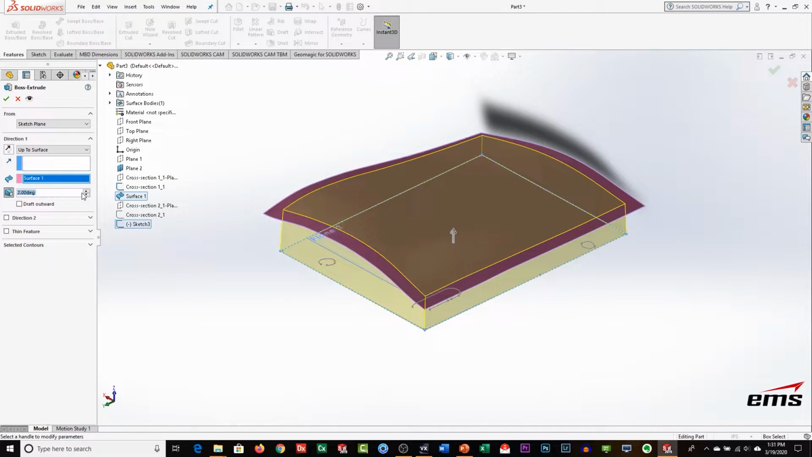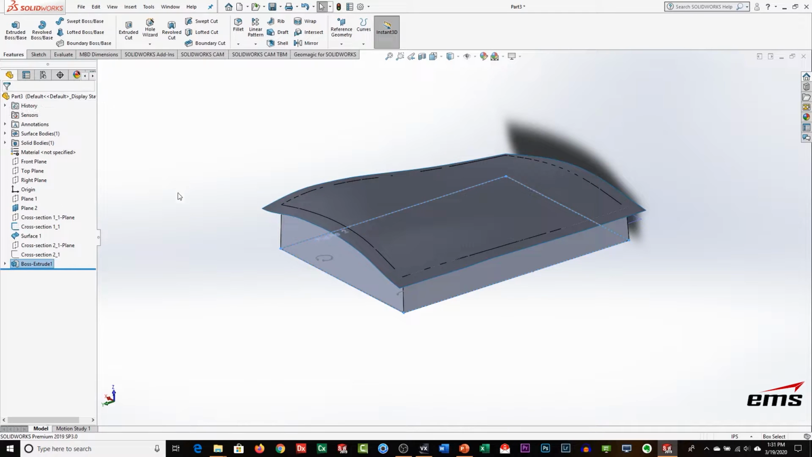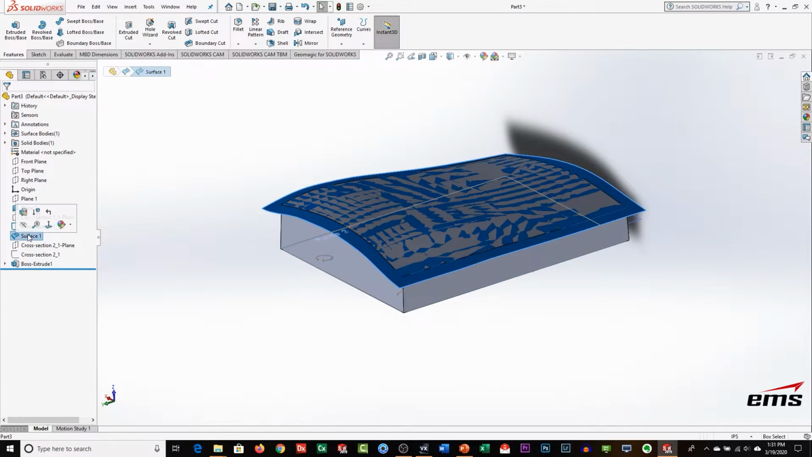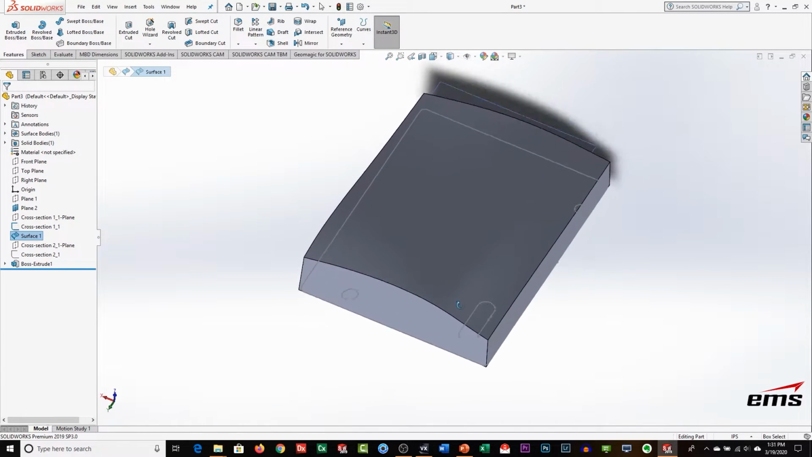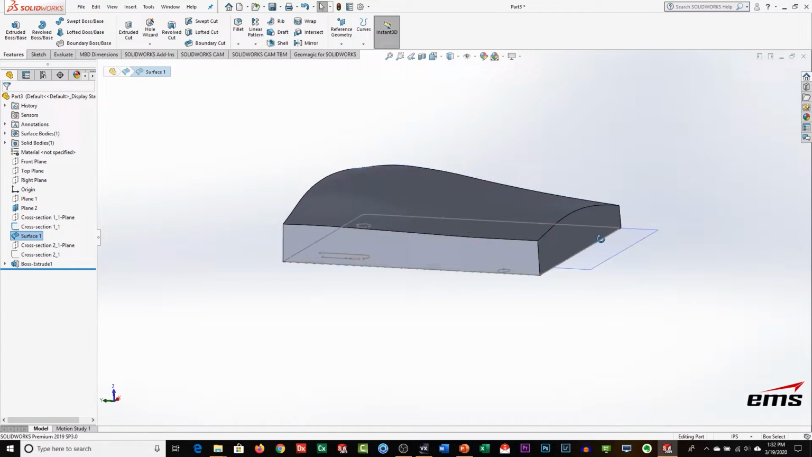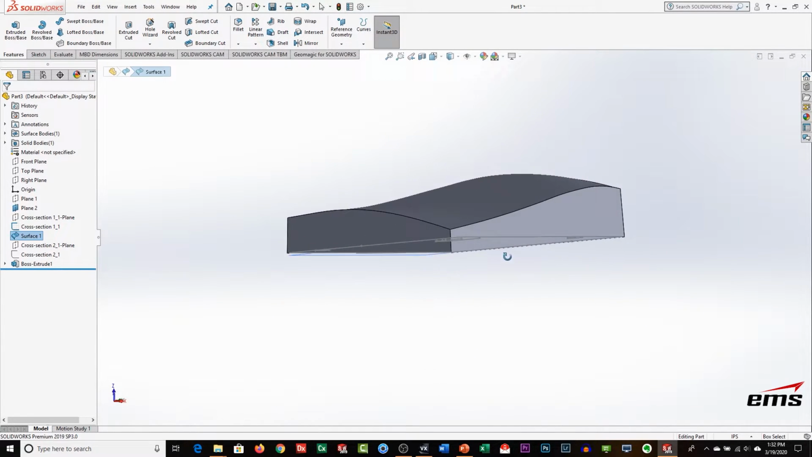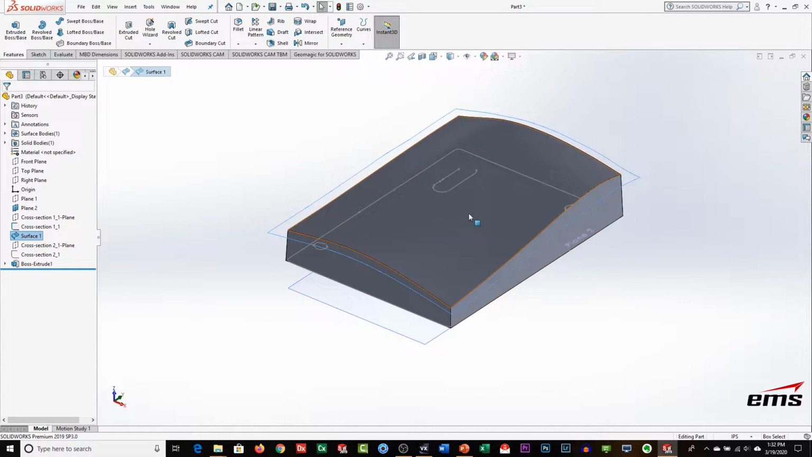The only other thing we want to do is add draft. Usually 1 or 2 degrees for an injection mold in this case, and then hit OK. So let's go ahead now and hide that surface, and you can see very quickly what we have. We have the major shape of the part with that very complex, very organic top that it has, very quickly.